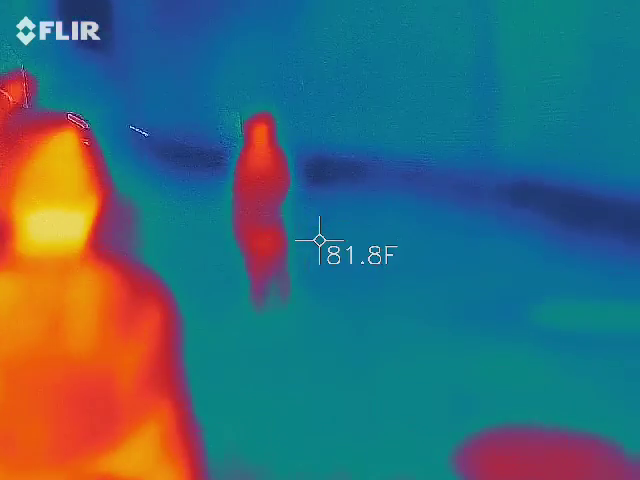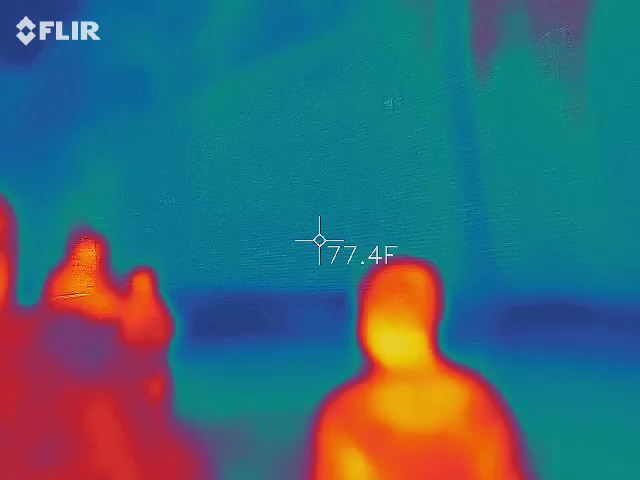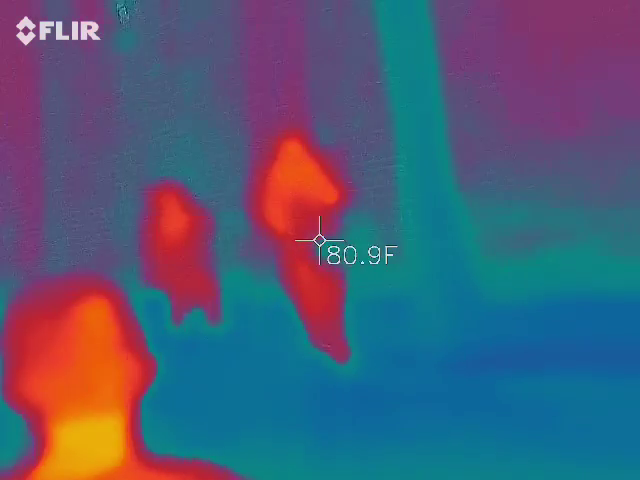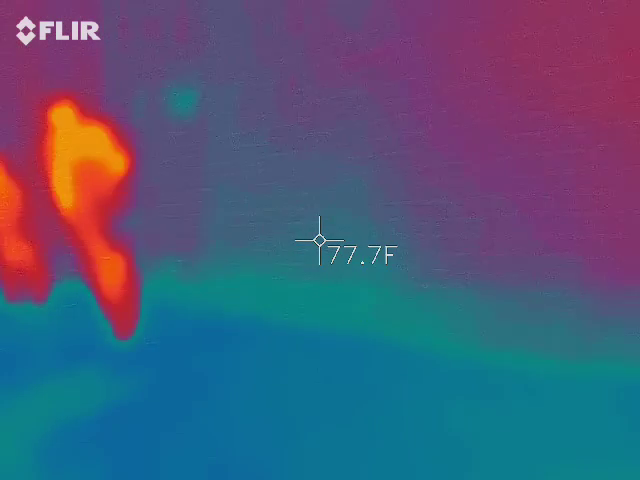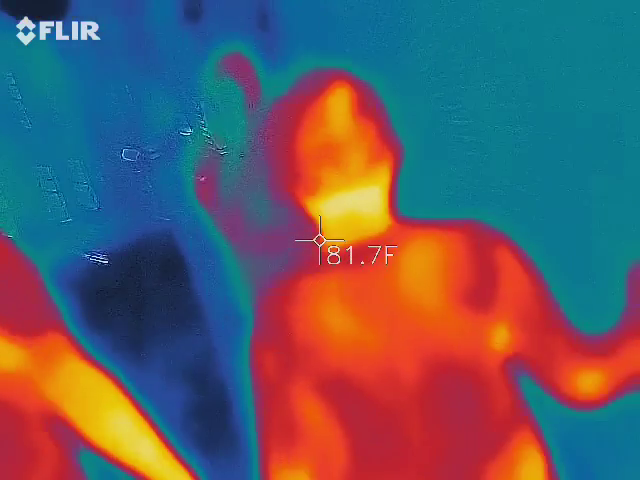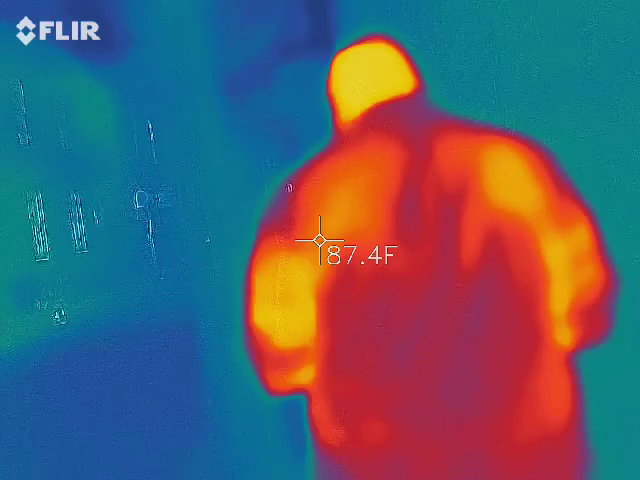This is one of my favorite buildings here. Ethan, you gotta take those temperatures, buddy. You'll see how the bricks are a different temperature at the bottom. What does this thing do? That takes the temperature. Yes, it does. You're gonna end up losing that.